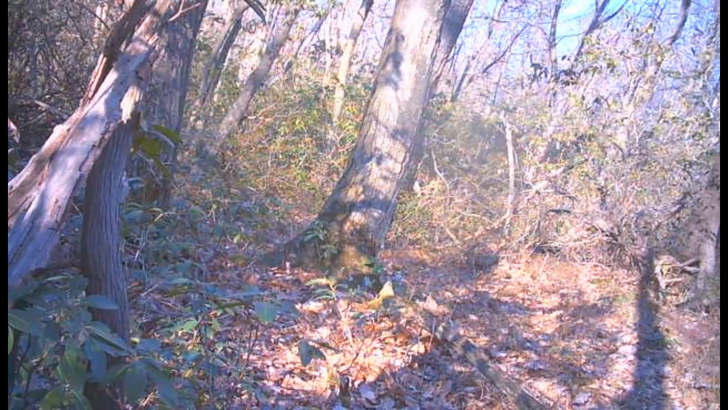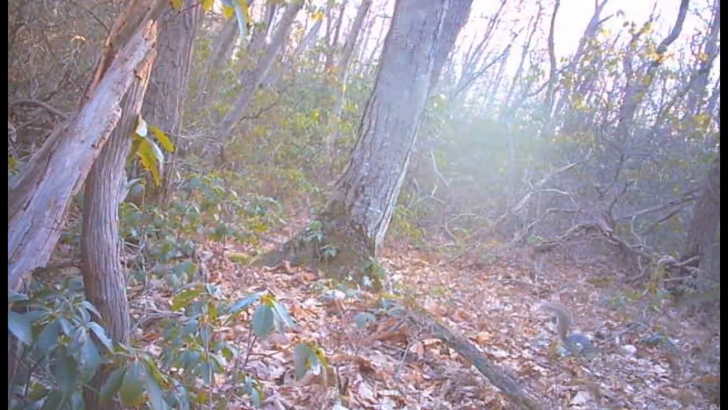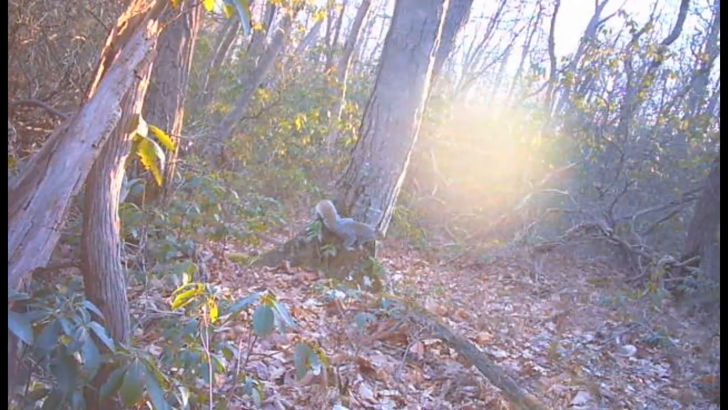We have some squirrels running around back here still. And there's a set of eyes there to the left of the bigger tree that's there in the center. And I really ain't sure what that was that night, whether it was a squirrel in there.